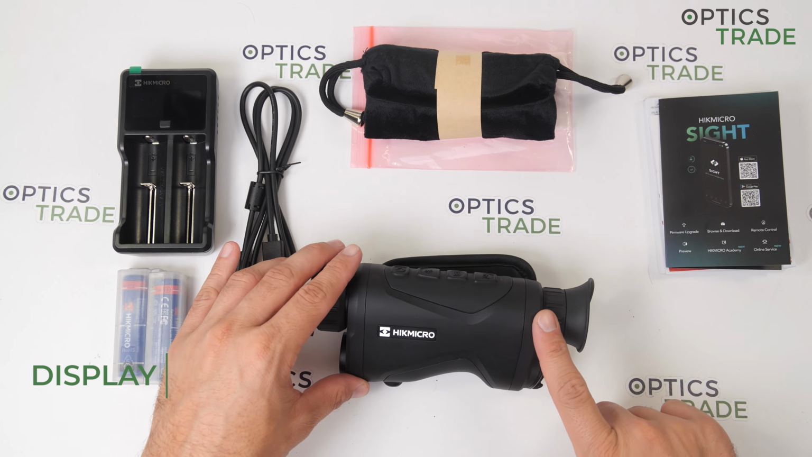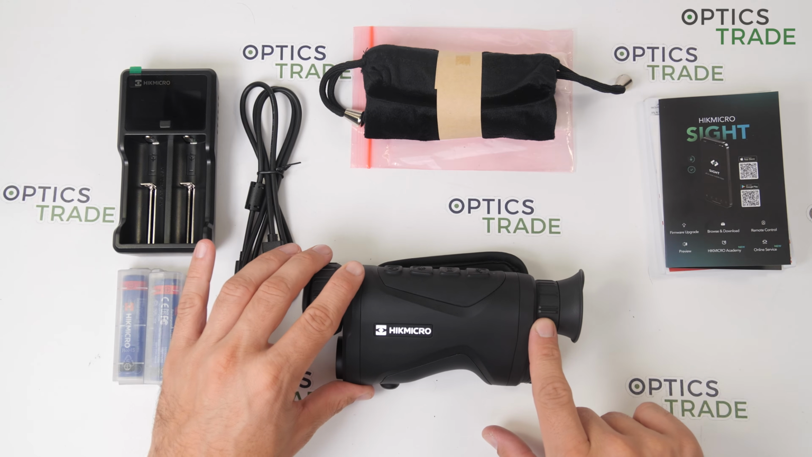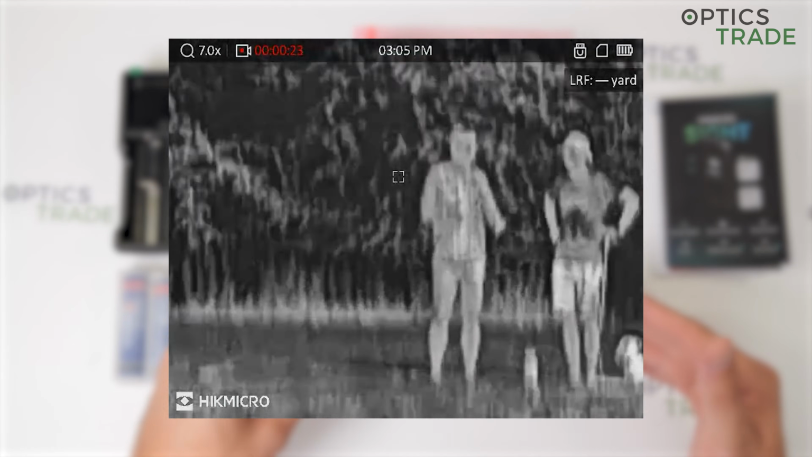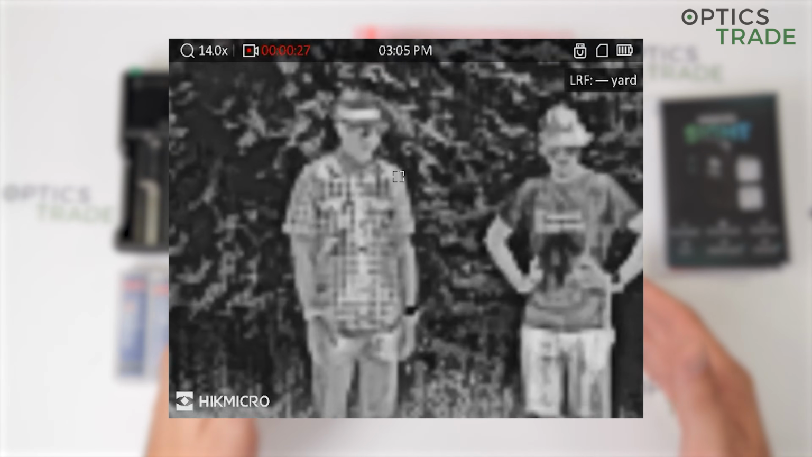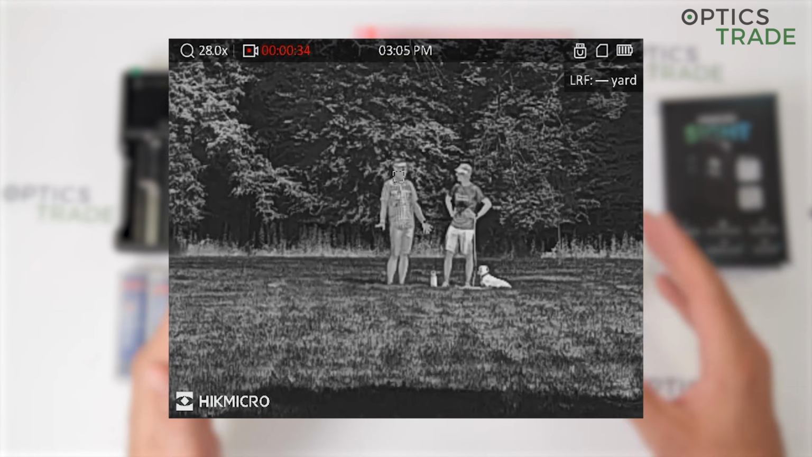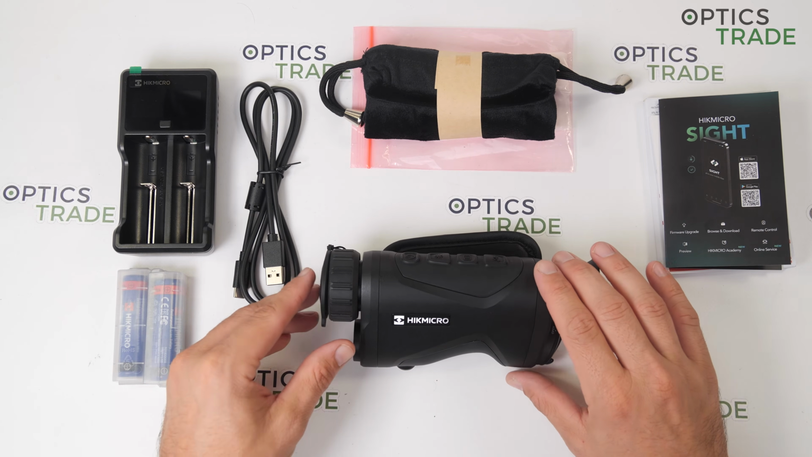The display inside of the device is an OLED type display with a resolution of 1024 by 768 pixels, and the video and image recording is made with the same resolution. The display is quite big and also very nice, and the images through the device are really good, especially if you consider the price of 2,100 euros. The image is really good in my opinion.